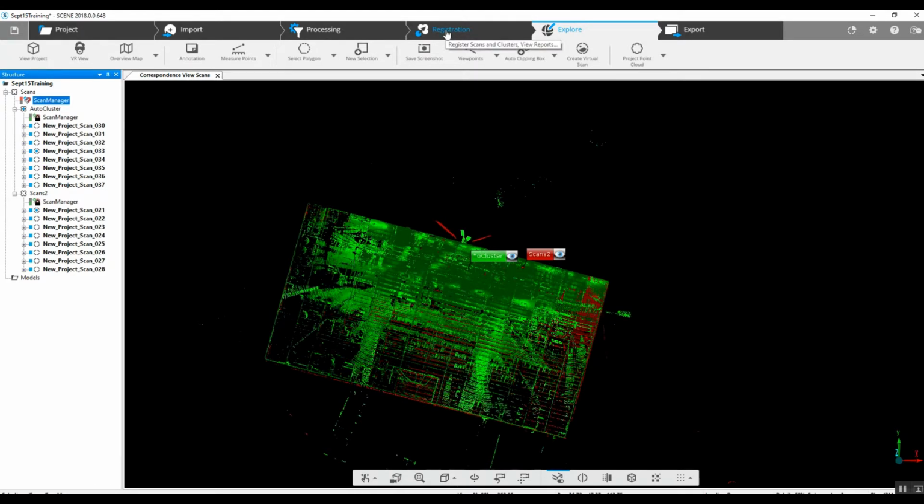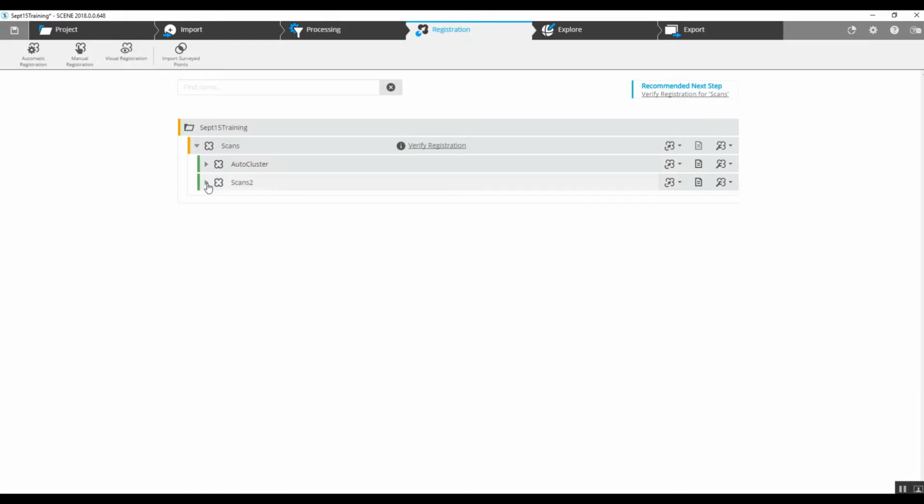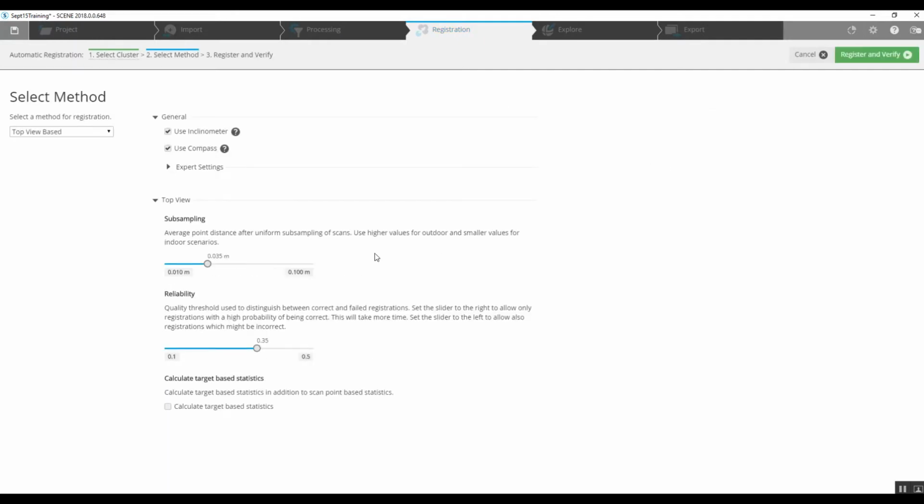We'll jump into the registration page, and we collapse these two clusters just to make it simple to look at. We've got these two separate clusters. We've got an option right here to start automatic registration. It'll bring us to the same basic page. We can do a top-down registration. Why don't we just do a top-down cloud to cloud? Top-down is going to put the two scan clusters together. Cloud to cloud will then tighten up that registration and give us an even more accurate result.